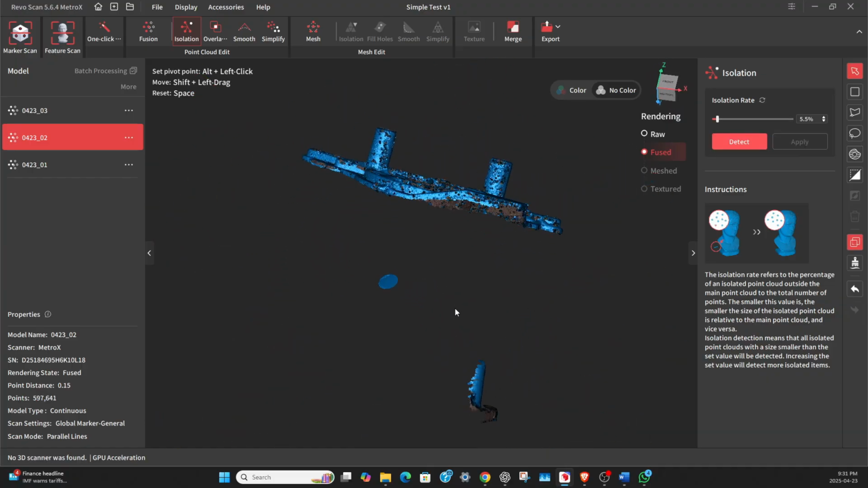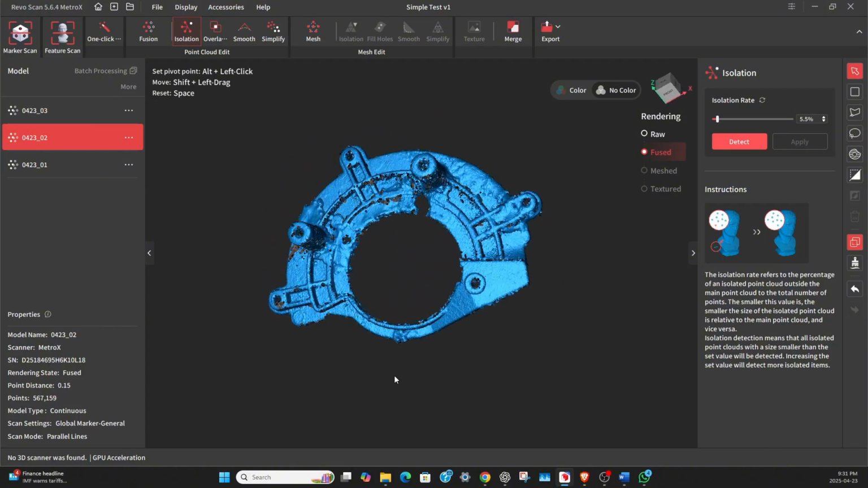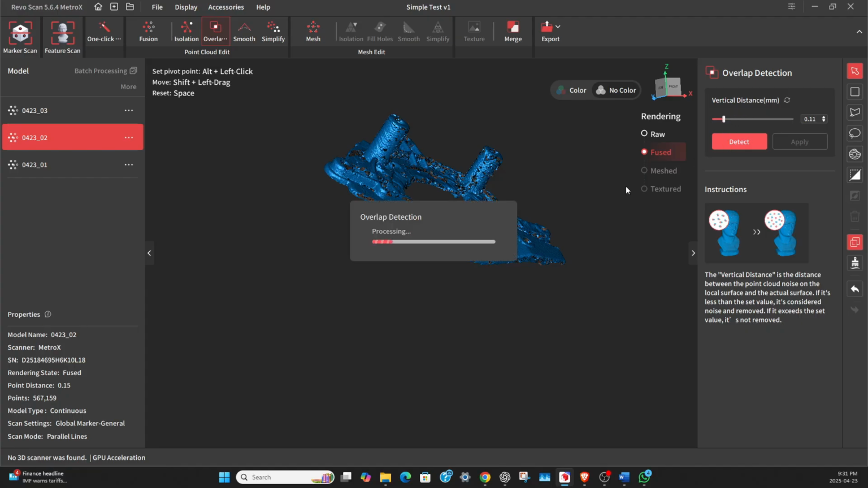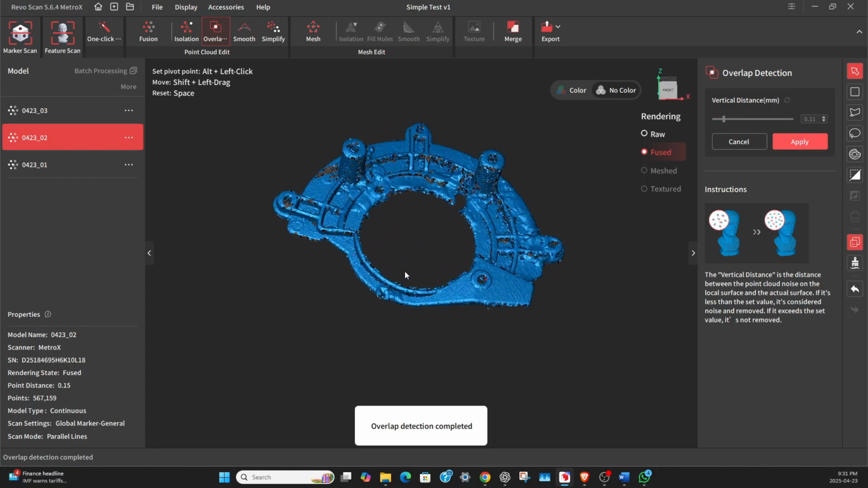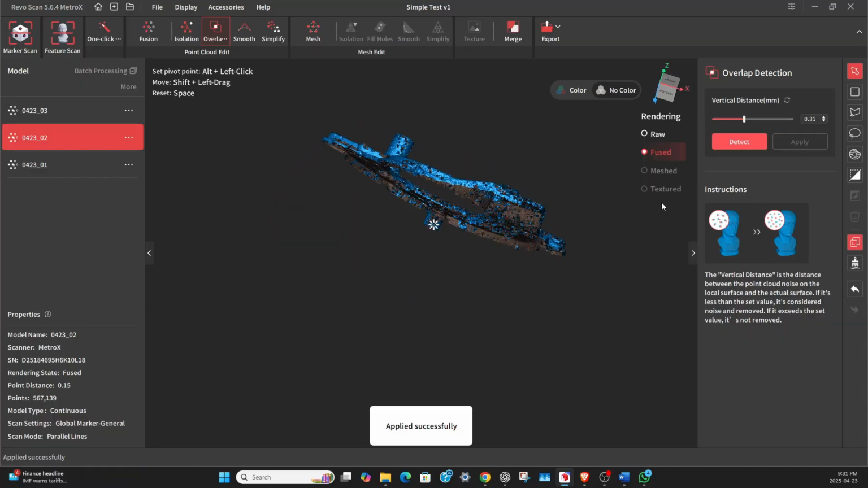Okay, so we have a couple of pieces left that we didn't get. These two here. So I'll just click the lasso, and I'll just go around it, hit delete, go around it, hit delete. The overlap, detect. Again, there's very few dots on here. There's just a couple. Apply that.